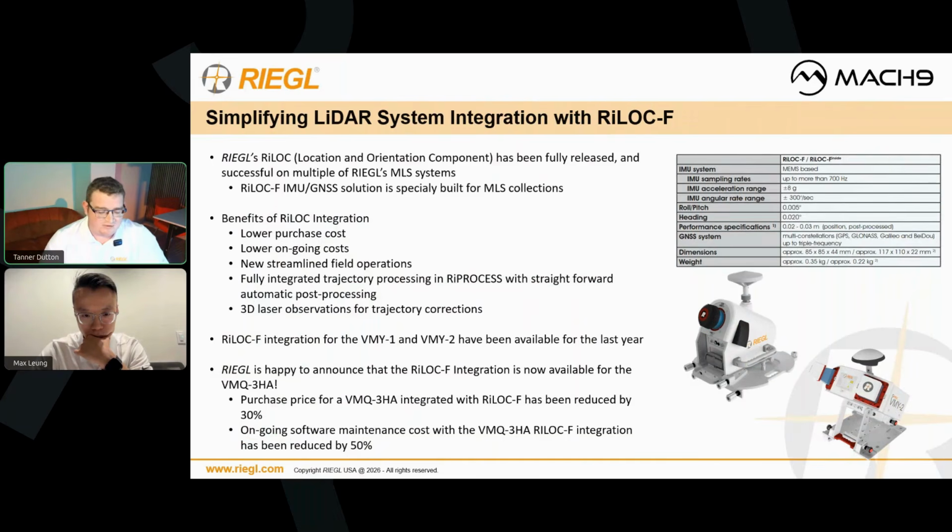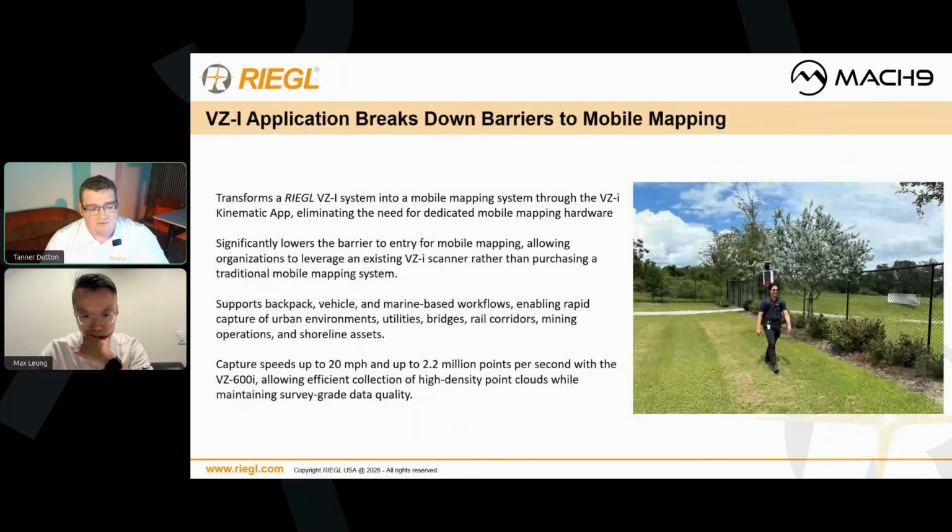So we're really excited about the results we're getting from the RIEGL IMU, as well as the data we're getting from our new sensors and how those are going to be married to help perform data extraction. The last thing I quickly wanted to talk about, as we talk about lowering the barrier for people getting into the market of data extraction, is the success we're having with the VZI kinematic mode and application on our VZI scanners. This is available for the VZ600i, 400i, 1200i, and 2000i, and it allows you to transform your RIEGL terrestrial laser scanning system into a full-fledged mobile system without any extra hardware.